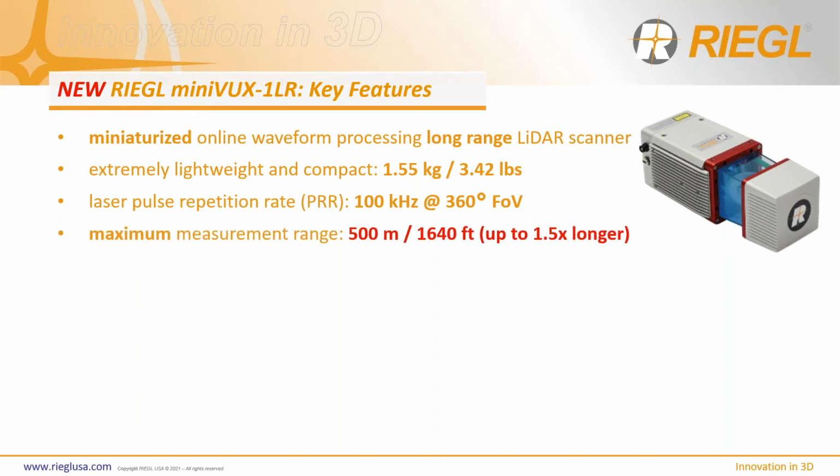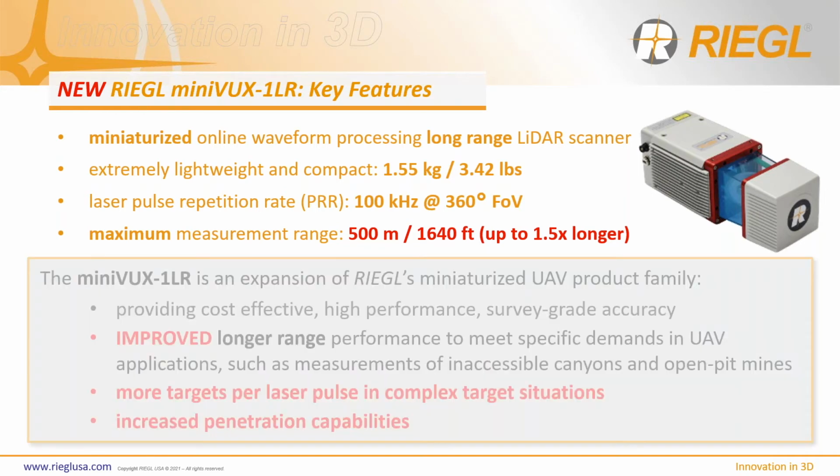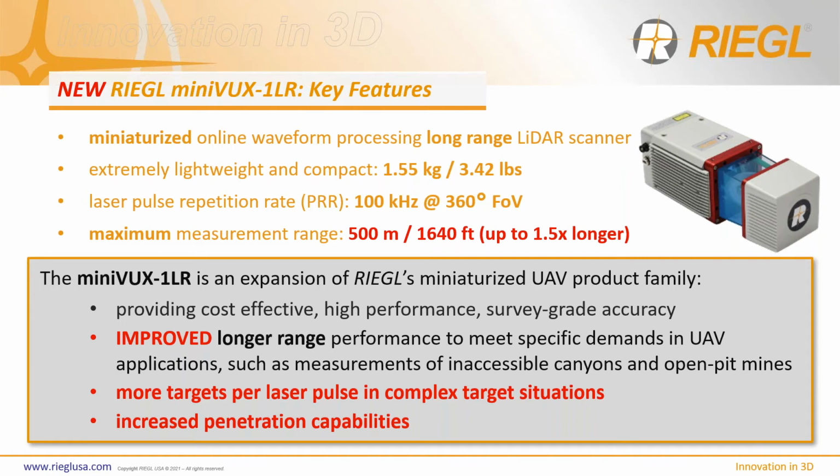But the key distinction here is the longer range, a maximum measurement range of up to 500 meters, which makes it up to 1.5 times longer in its capability. And this provides an improvement in performance and meets specific demands in certain applications that require measurement in inaccessible canyons, open pit mines, in these complex target situations.